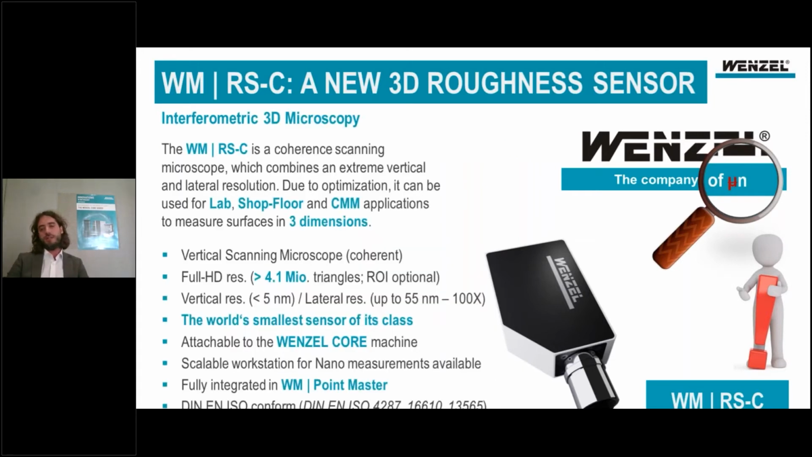Well, the WMRSC is a coherence scanning system, which means generally spoken a white light interferometer that measures 3D surfaces. This sensor combines the extreme vertical resolution that you might know from competitive systems with an extremely high lateral resolution. This is possible since we use a full HD camera chip within this sensor, which enables us to measure more than 4.1 million triangles per scan, of course, with an optional region of interest. The vertical resolution is less than 5 nanometers.